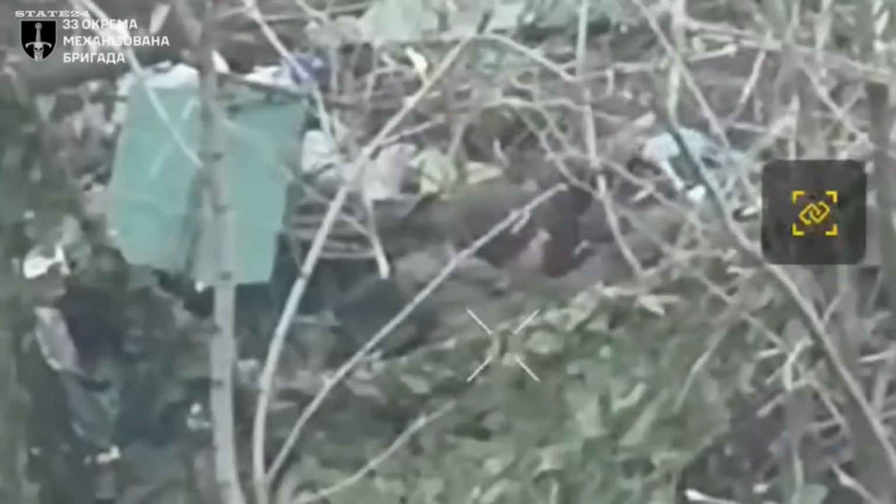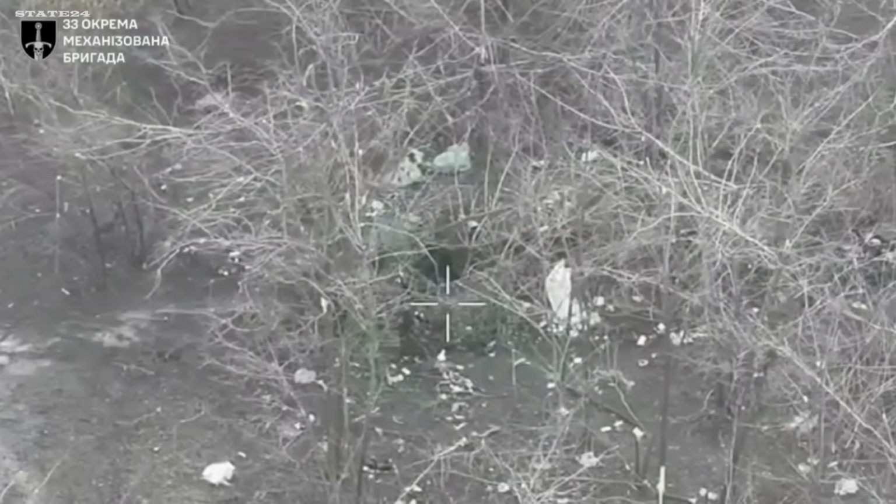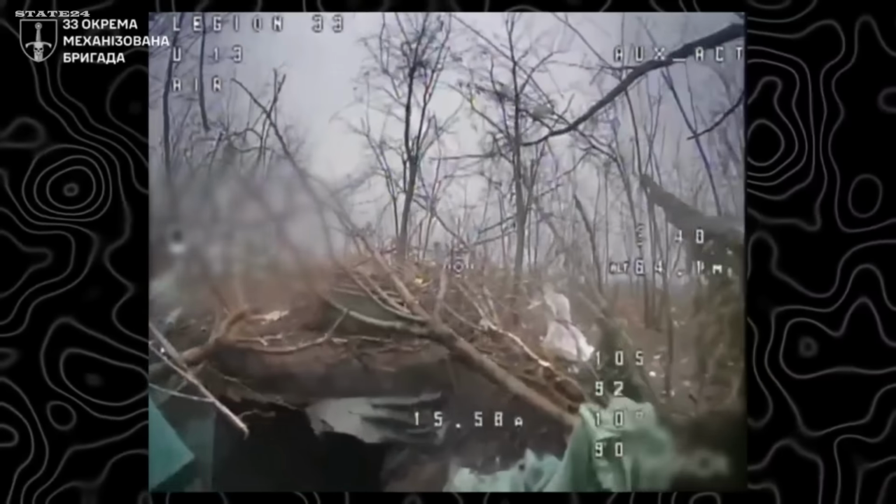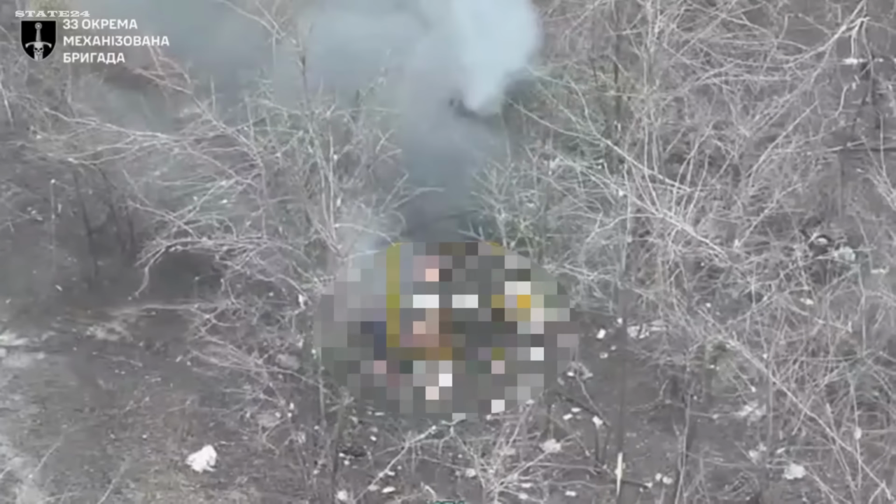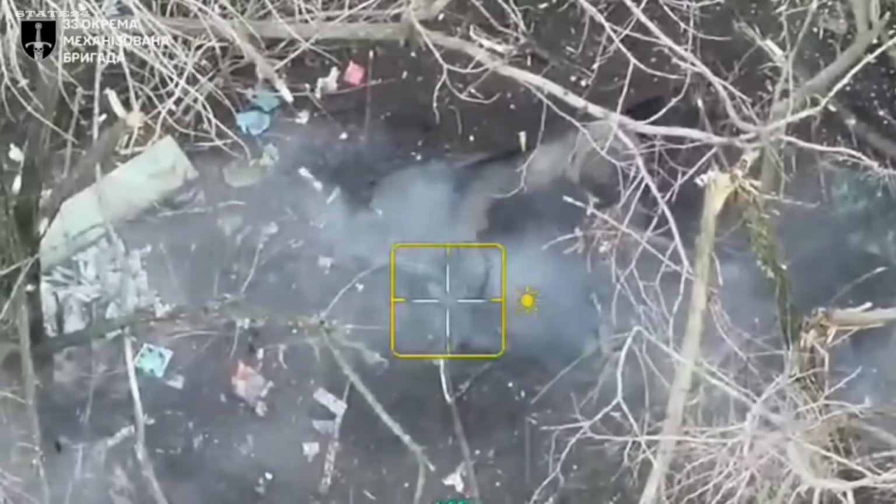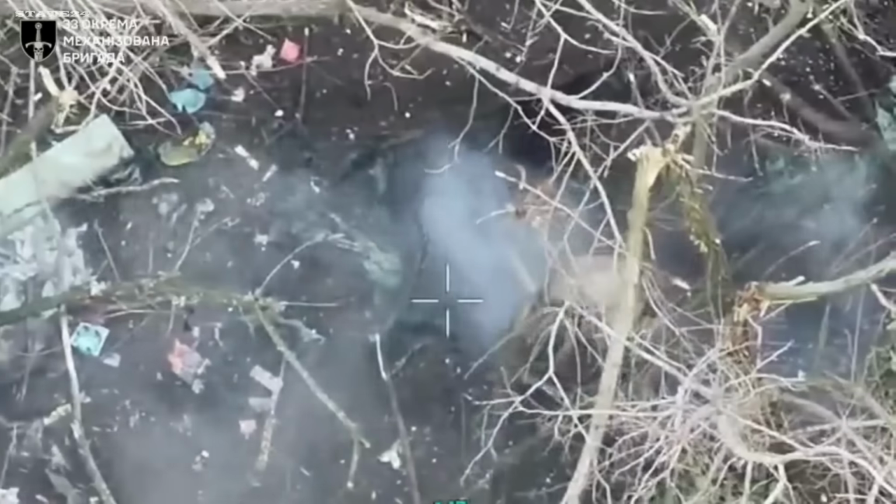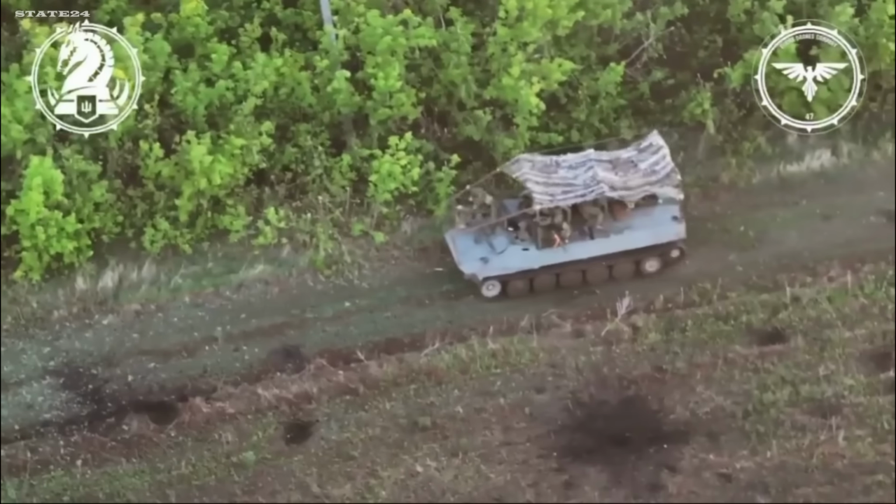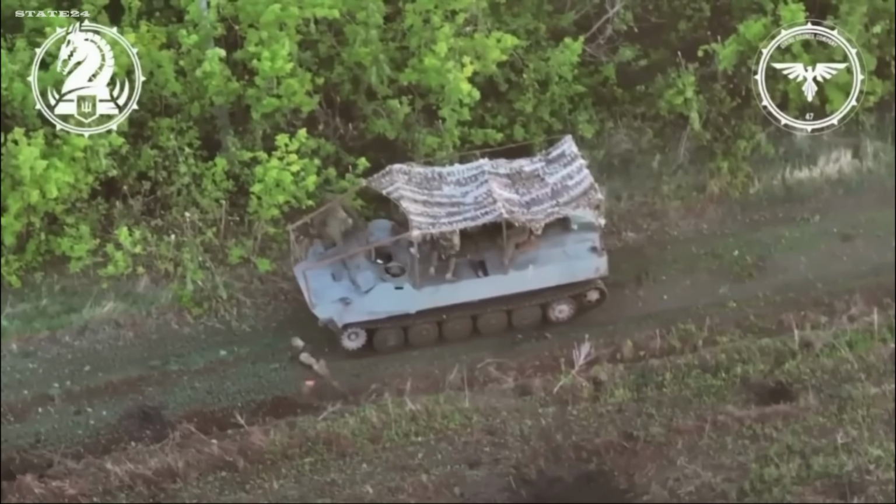A Russian soldier outside his trench, gloves on, focused on something in front of him, likely a drone operator preparing his own equipment. Completely absorbed in the task, a Ukrainian FPV drone is already closing in. He never notices it coming. The strike hits before he even looks up. Seconds after the explosion, another soldier emerges from inside the trench and runs, choosing to leave everything behind rather than find out what's next.